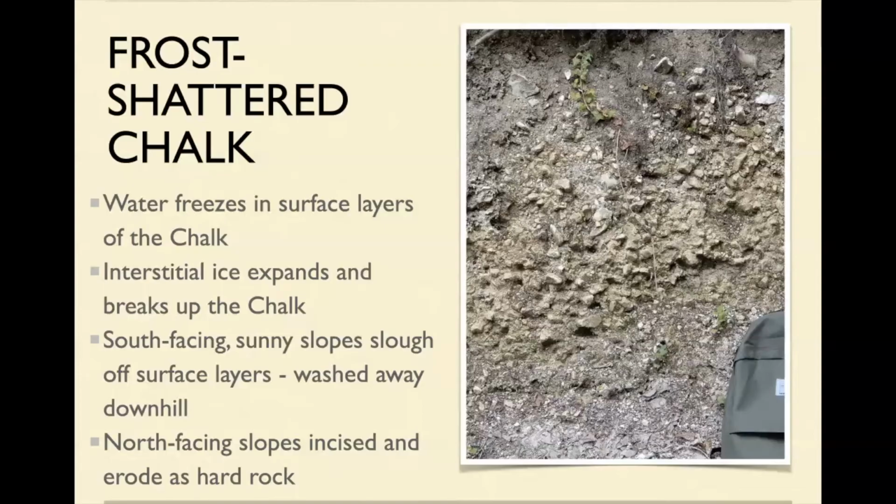So the south-facing slope, looking directly at the sunshine, warms up, and the ice melts, and all of this broken up material sloughs off, and gets washed away downhill during the next melt, rain, snow, whatever. So you develop on those south-facing slopes, the scarp.